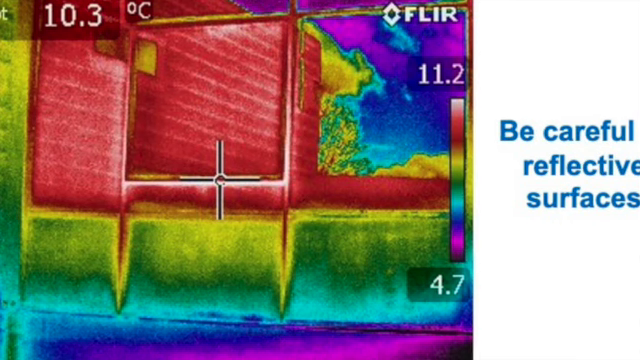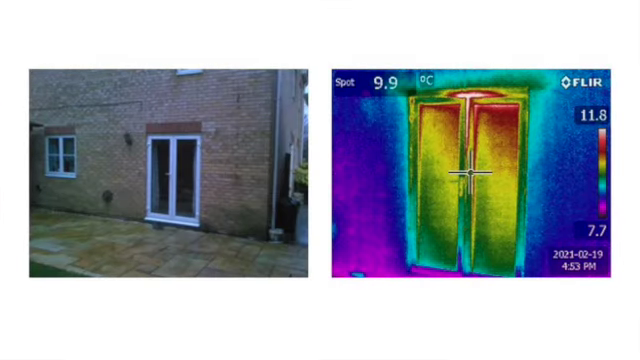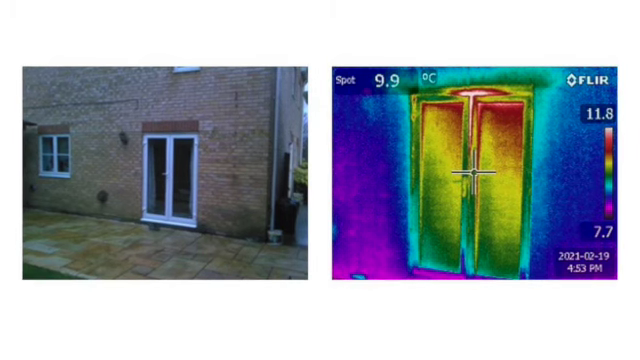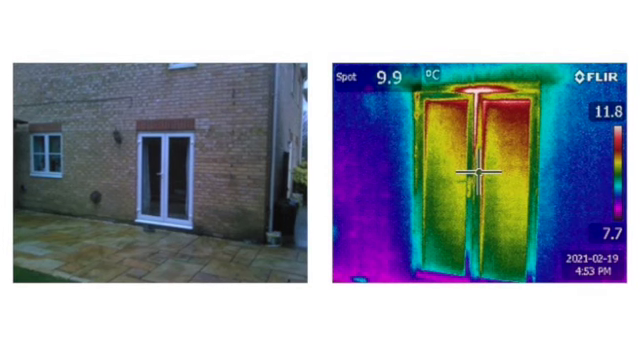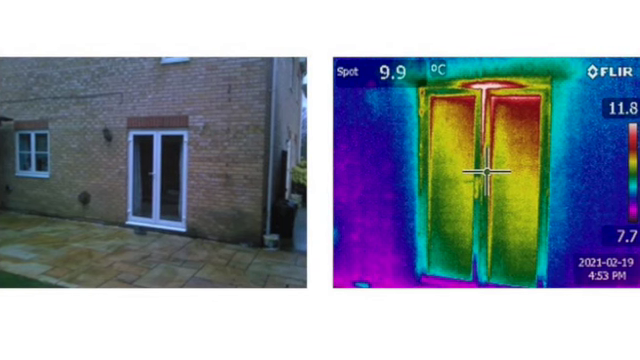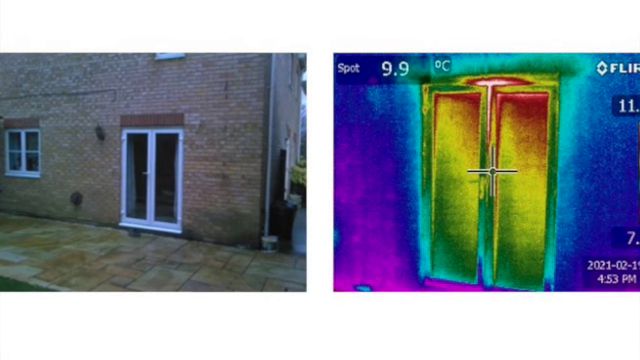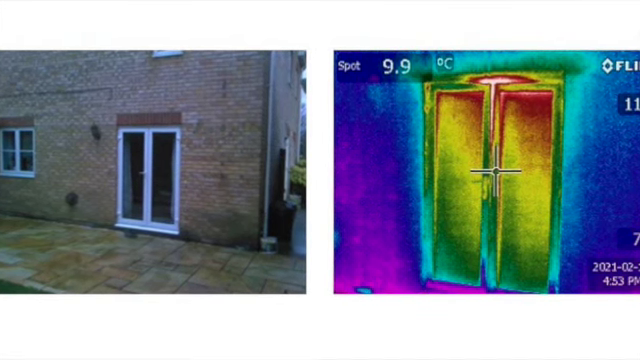So the best approach is to try to get a good distance away so that any reflections are less of an issue and the camera is more likely to be showing the general temperature of the window or the roof and of any leaks. Then if you do identify any issues, especially with windows, you can get up close and check them out. And here's a useful trick. Try viewing the window obliquely, as that will mean that your reflection will be excluded from the image.